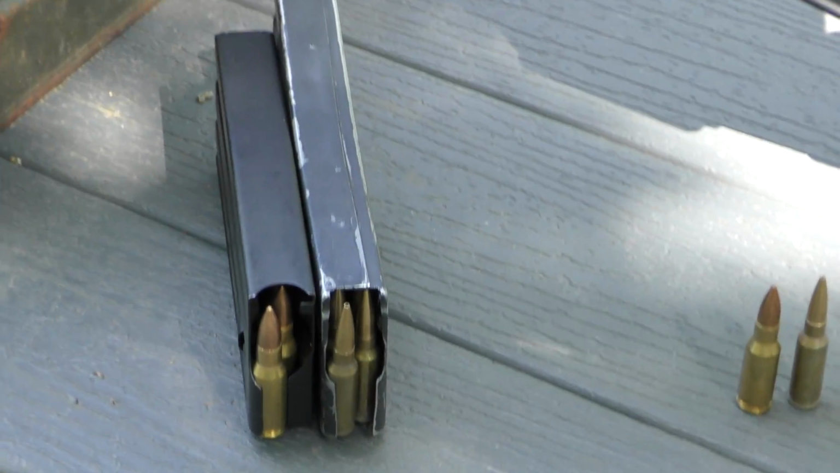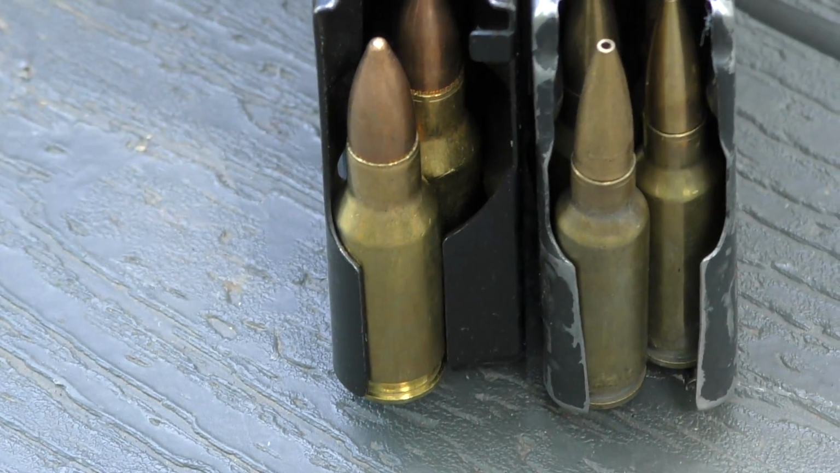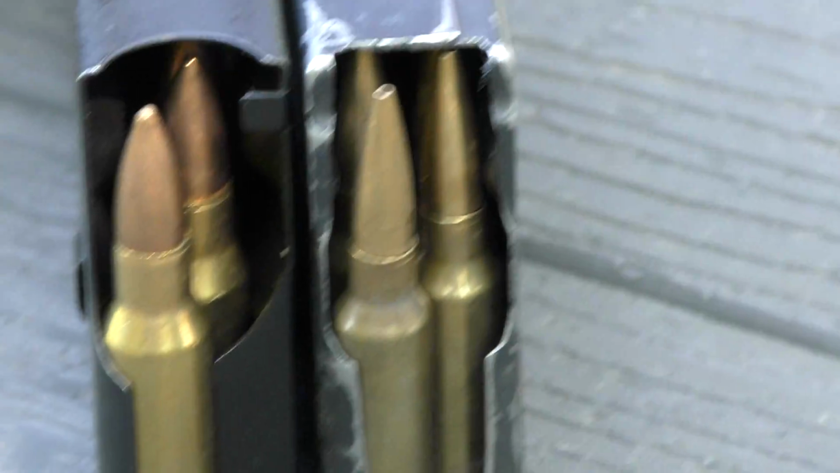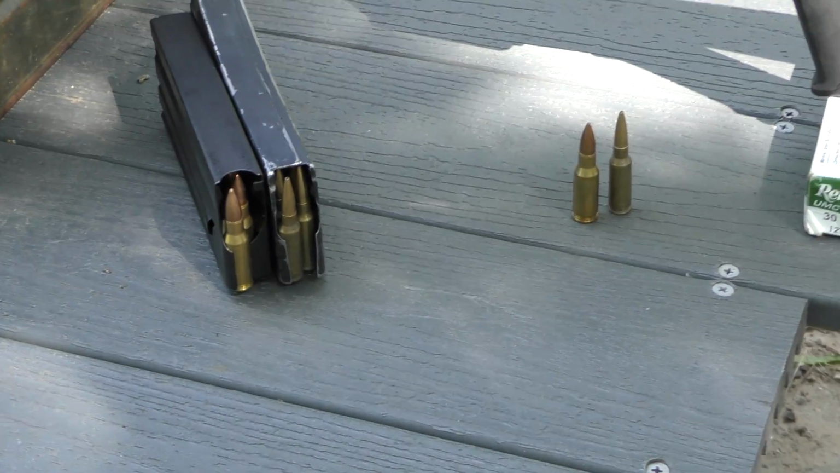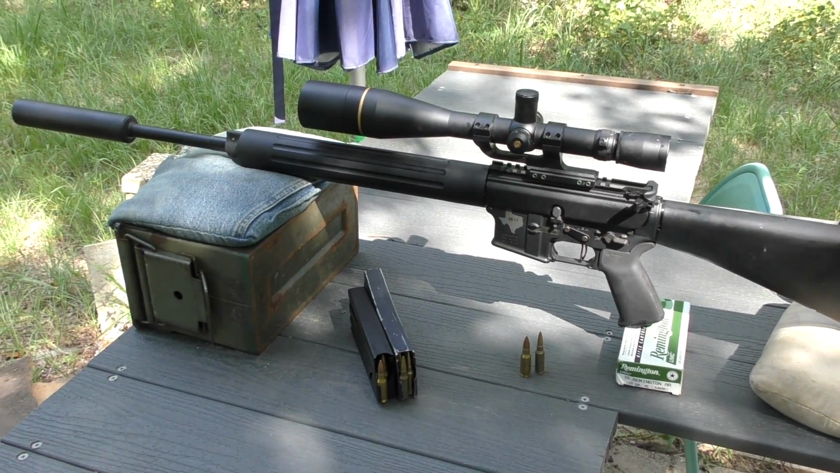You'll see lengthwise they're almost about the same, and the 30 Rem AR is a single feed. It feeds from the left side of its magazine. They somewhat double stack within, but due to case dimensions, you can only get 10 rounds in the magazine. So it does have magazine limitations in addition to the proprietary parts.